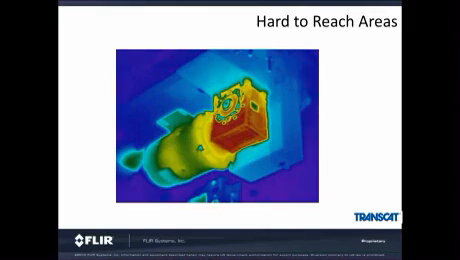Here's a picture of a worm gear. As we know, there are other technologies that are used to predict mechanical breakdown on motors, gearboxes, pumps, and bearings. Vibration analysis is one of them. The issue with vibration is that you need to physically touch every target to get a reading, and then you need to build a database of these readings for comparison. This can be very time-consuming. Therefore, the return on investment for vibration and other databasing technologies will be much longer versus a thermal camera. Thermal cameras give you instant feedback.